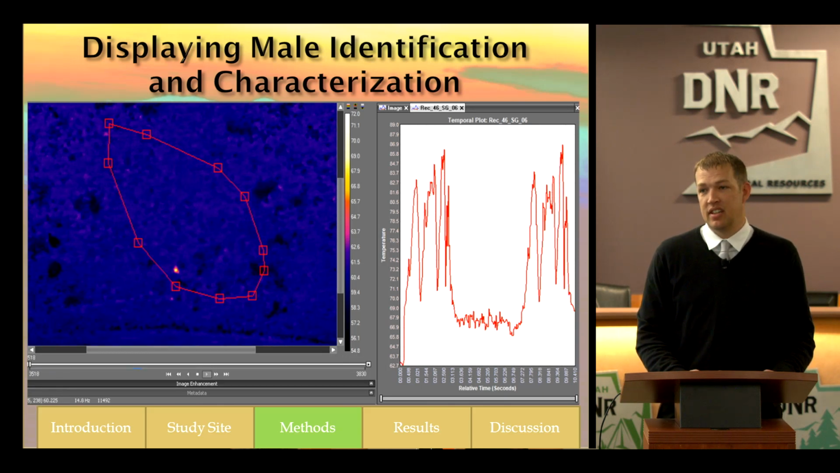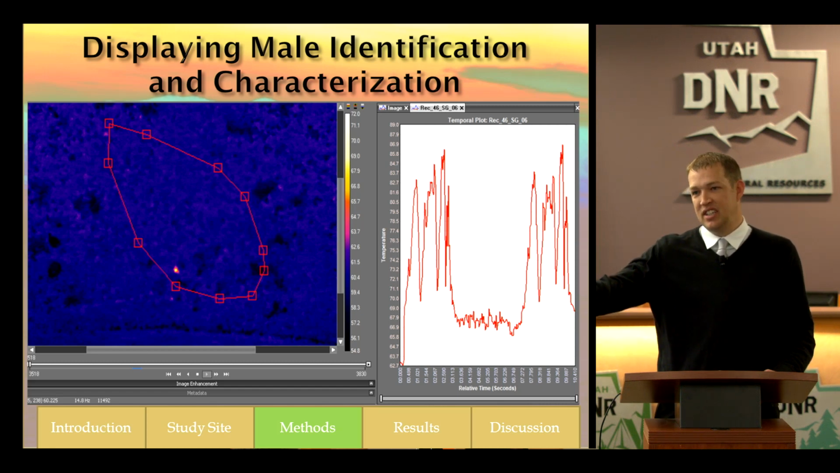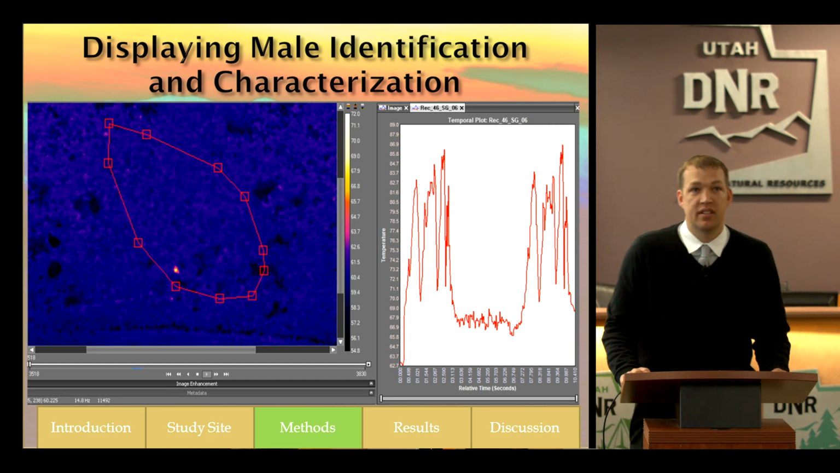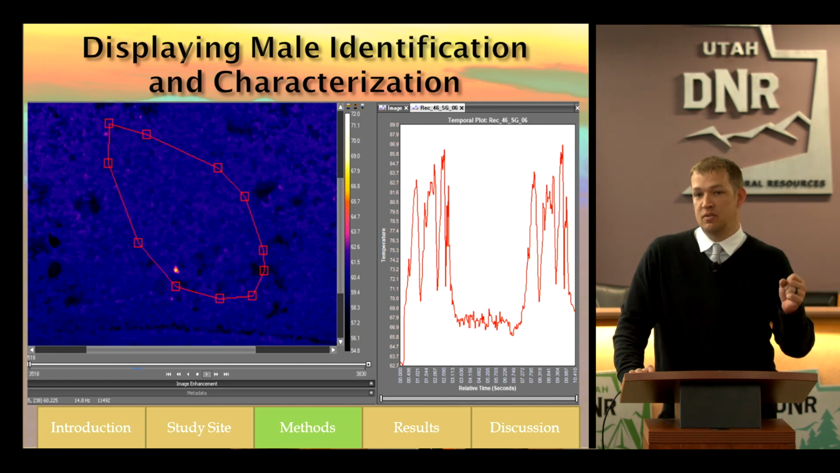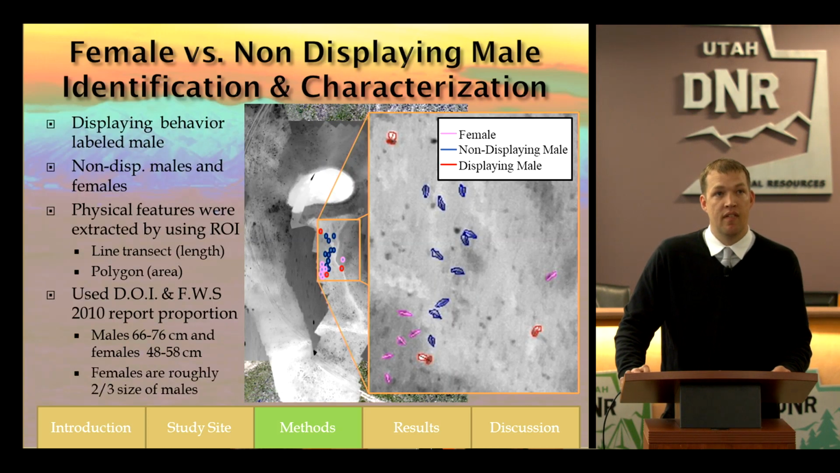So that's something that could be used for automating some of these population counts, so you don't have to go around and just say, I see one here, I'm going to make a point. We could maybe use some of these rasters and automate those temperature values and say, this is a potential male. It needs an editor or a person to make a visual assessment and make sure that is the observation that we found.